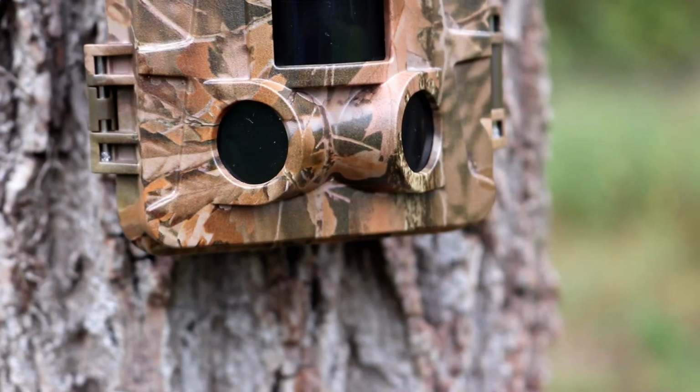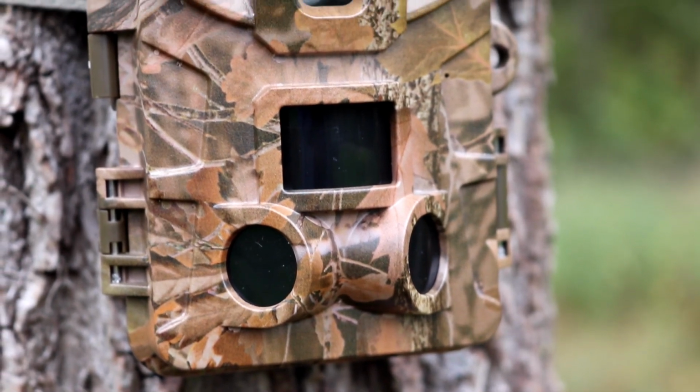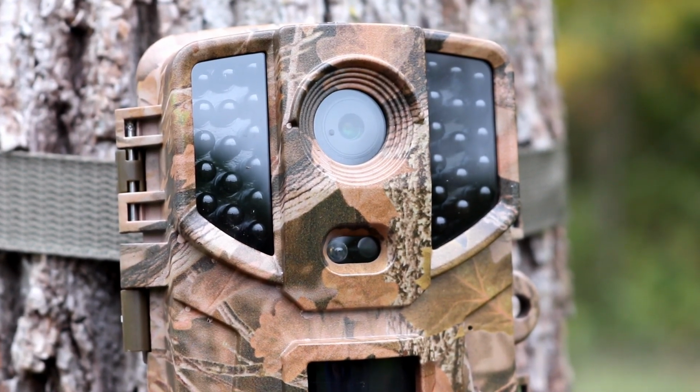Another thing that I would say is a positive is I really like the camo color and this unique brown. I don't think I have any other trail cameras that are this color. And as you can see, it matches in with this environment pretty well, especially the environment we have around here. I like the camo pattern.